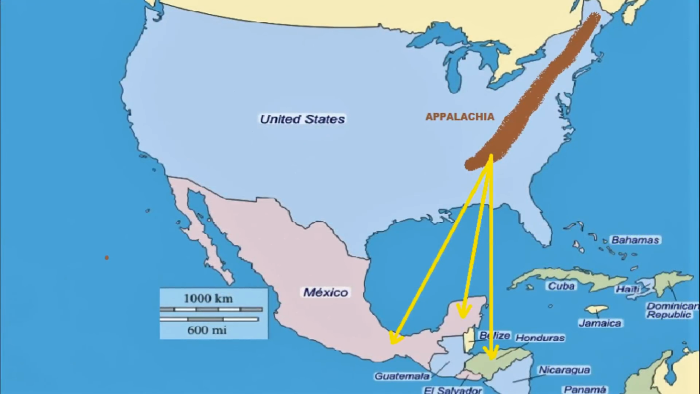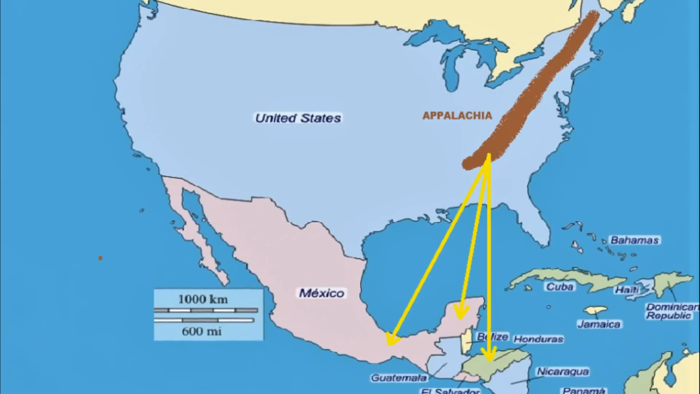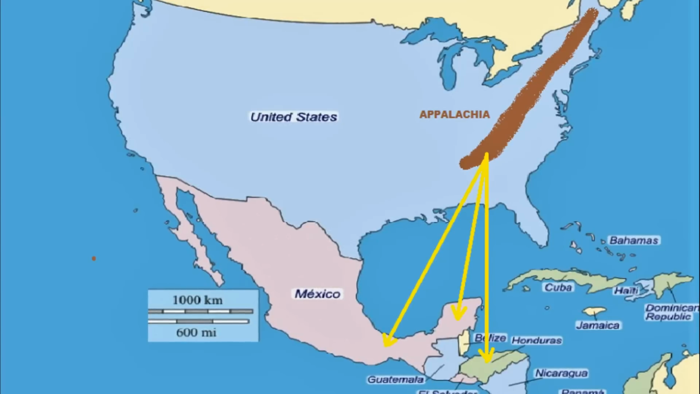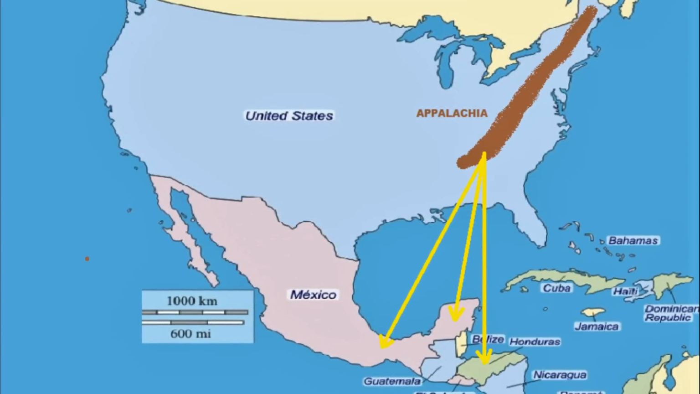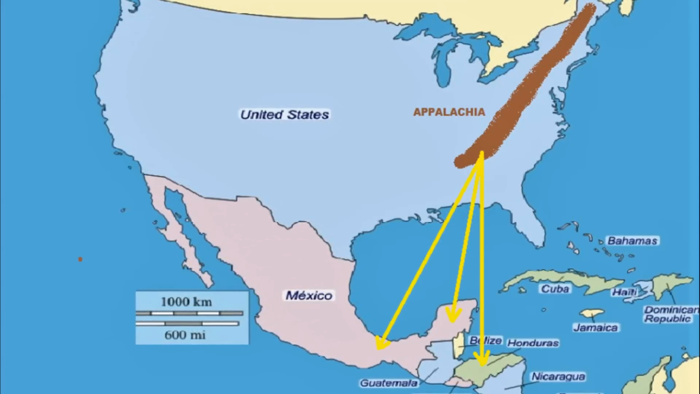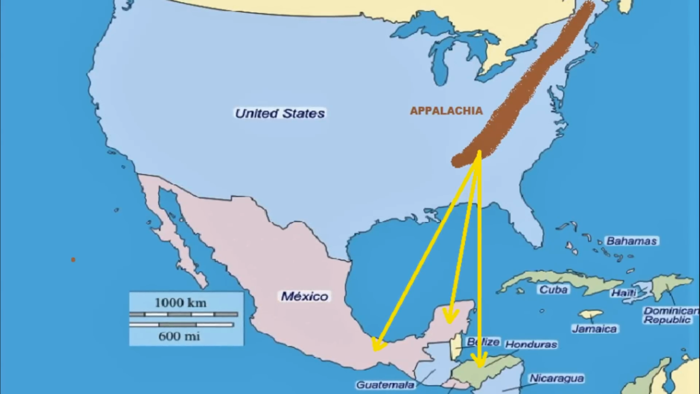Well, most of them head down to Mexico or Central America and spend their winter. And you can see that's about a 2,000-mile journey. Now, very few of them might stay around the Gulf Coast down there, but this is where the majority of them go to.